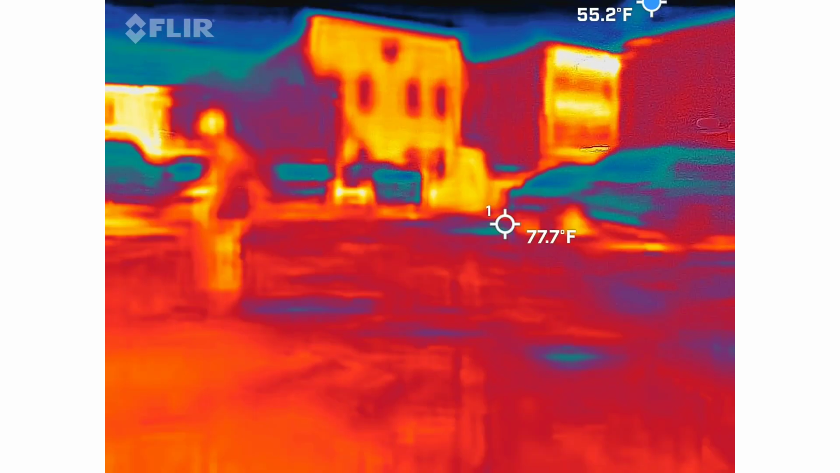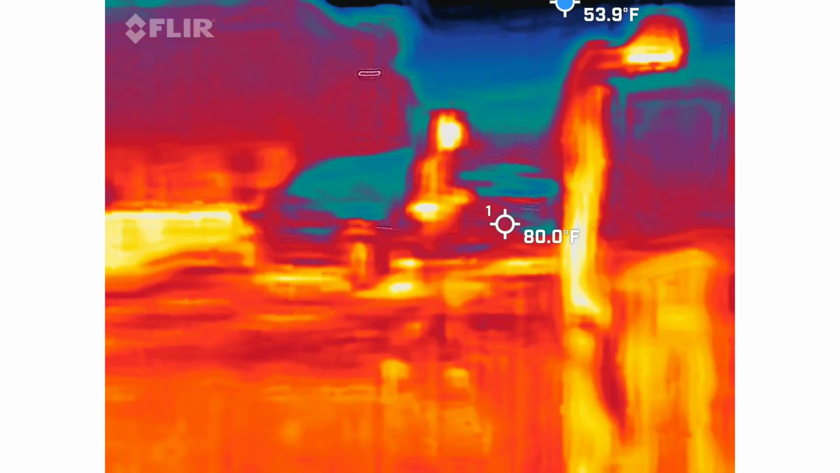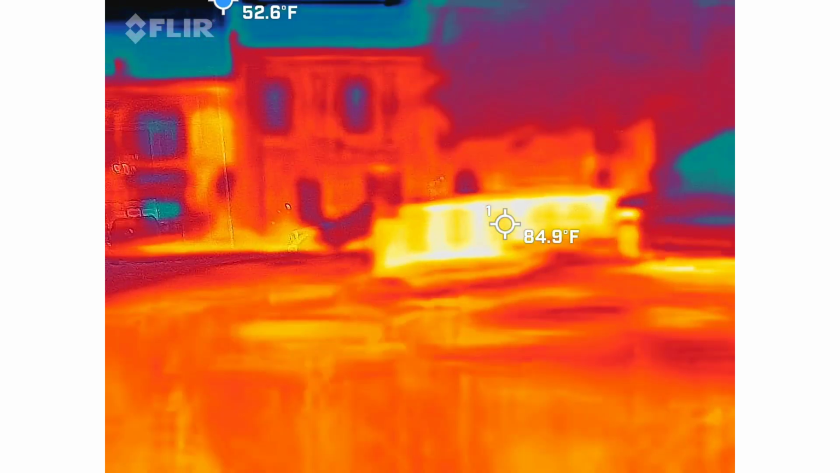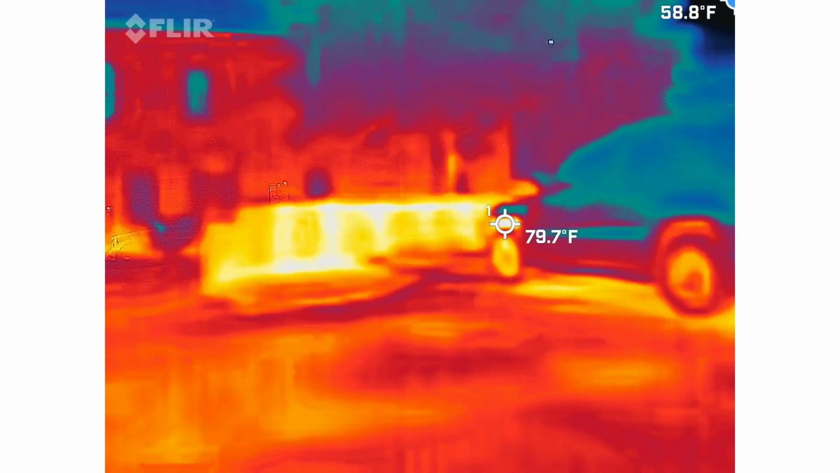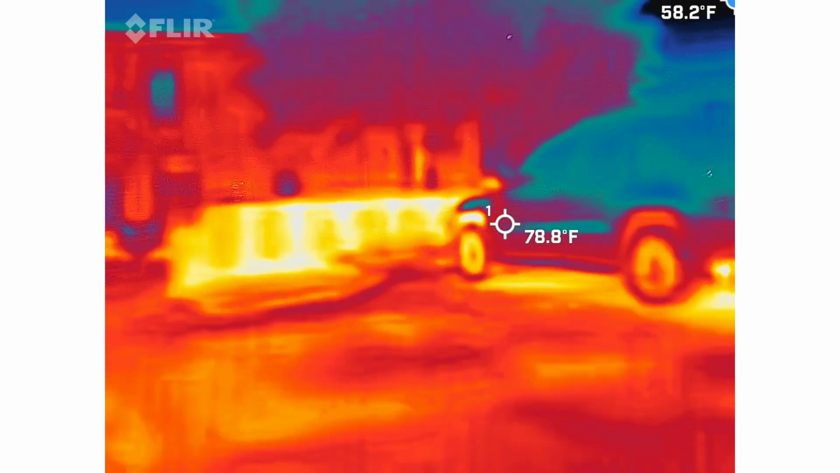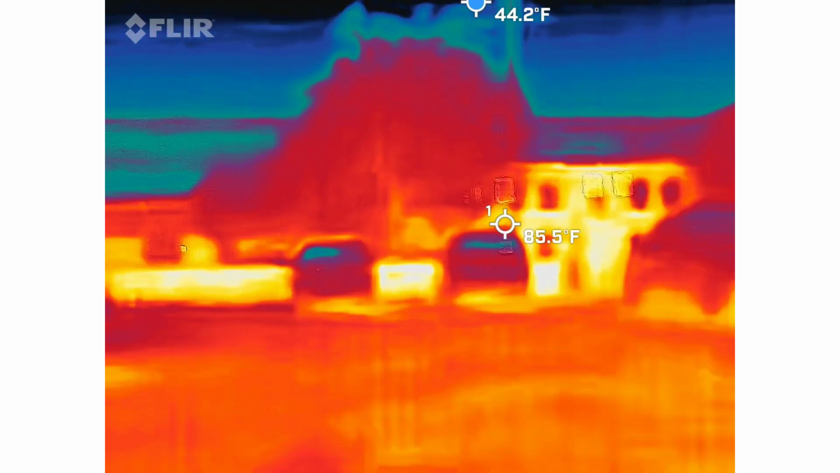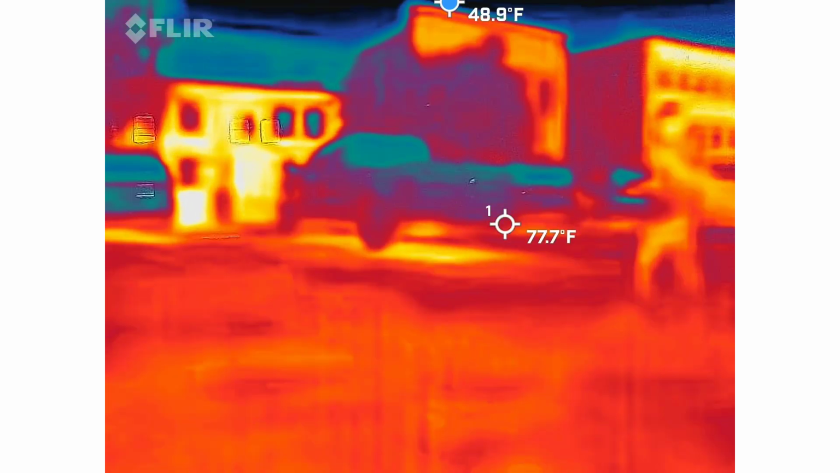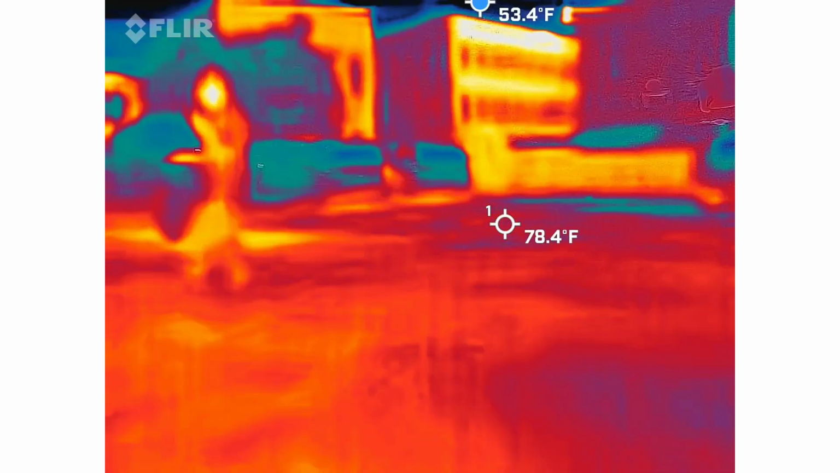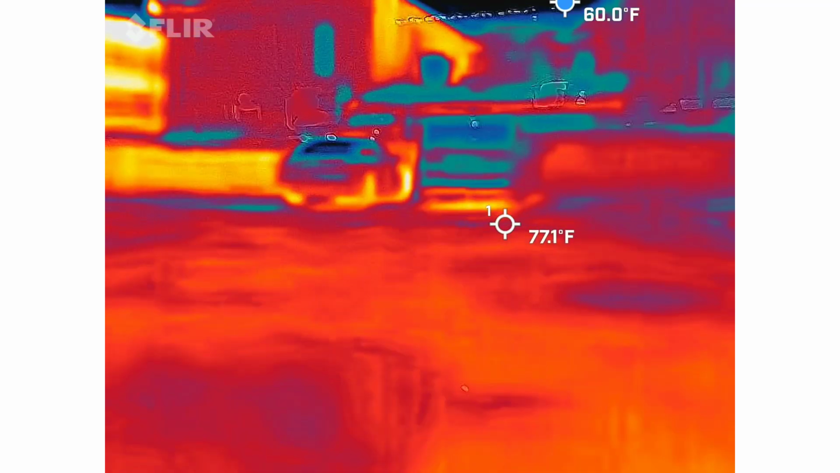Figure out how to use this thing. What other letter? You got a full list again?